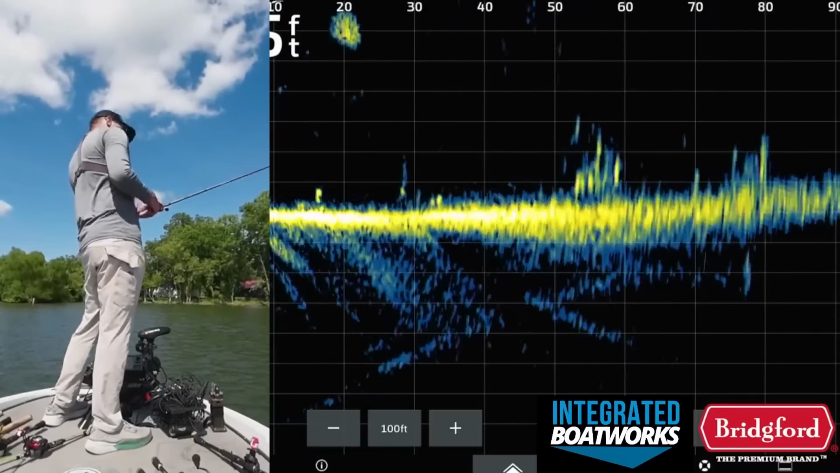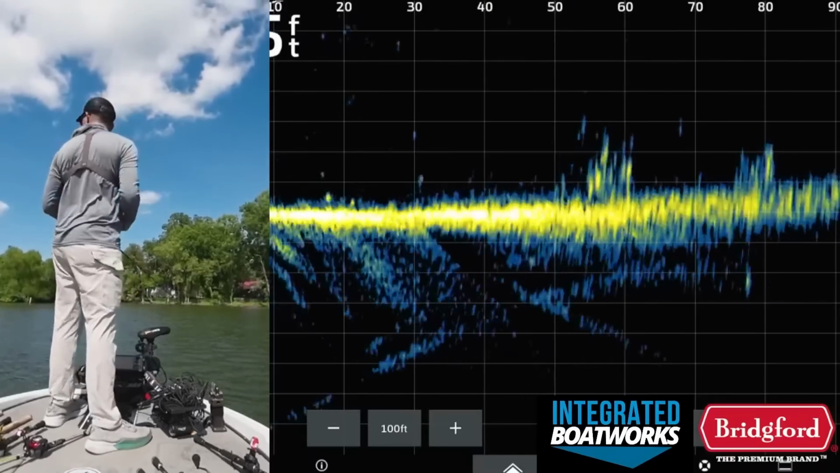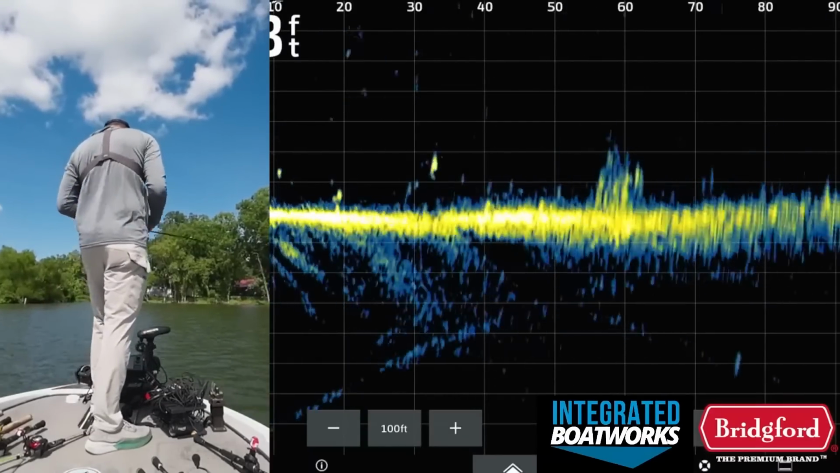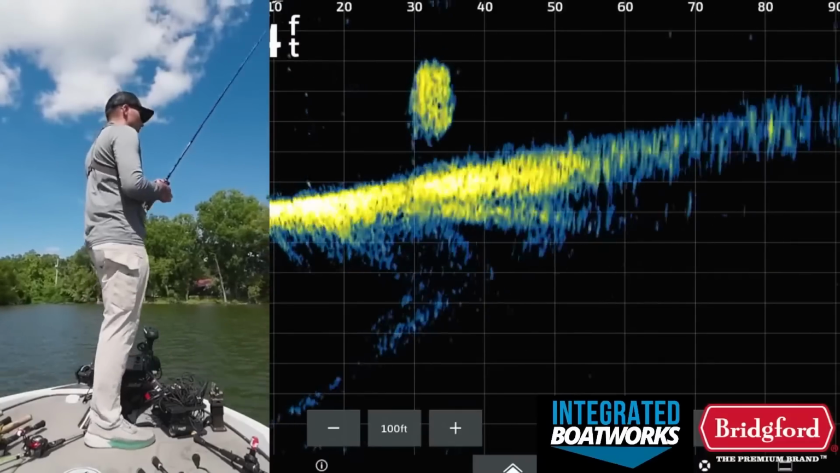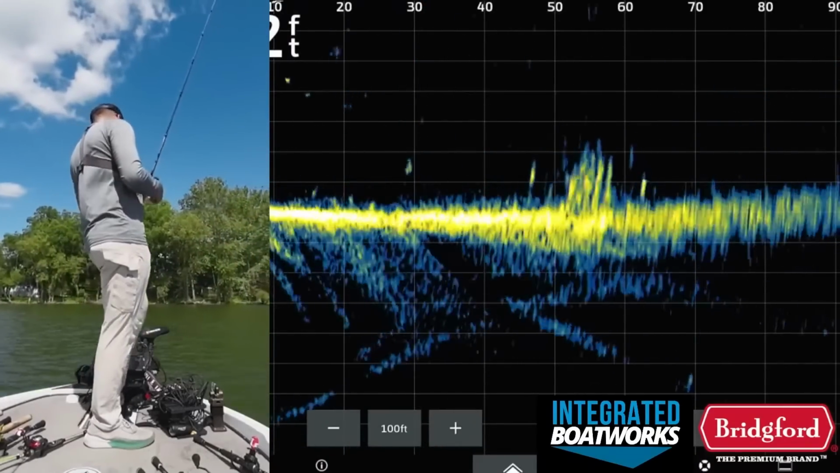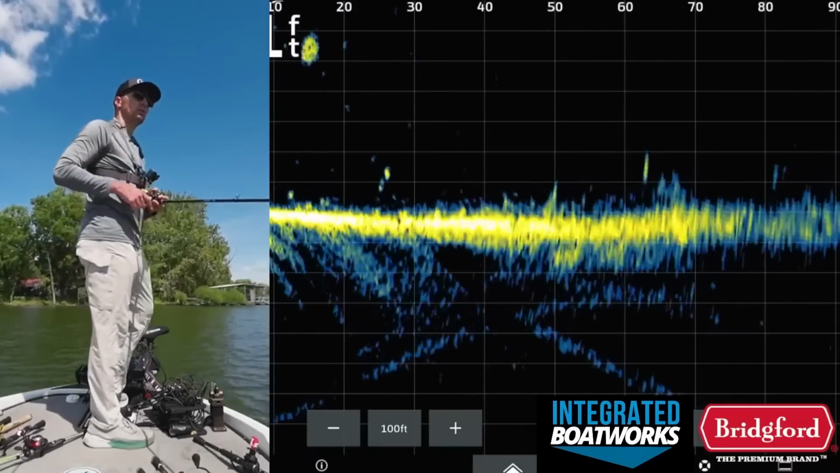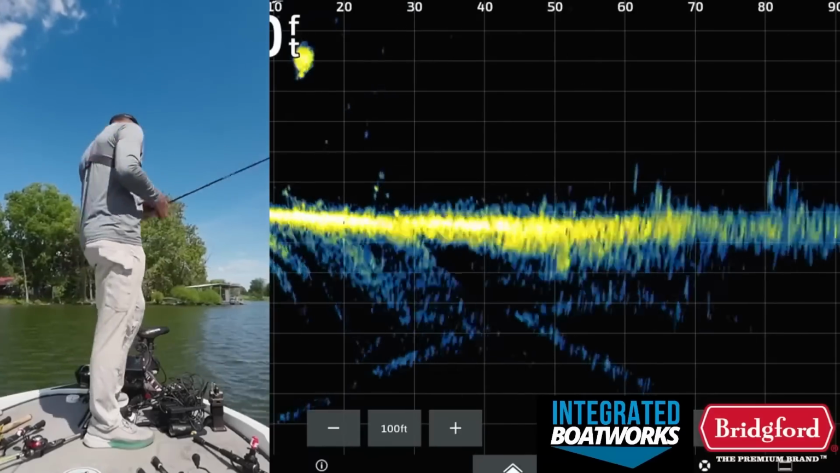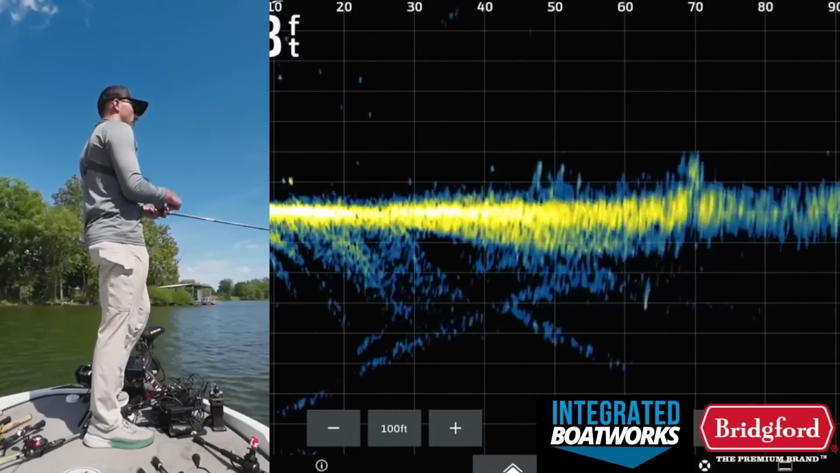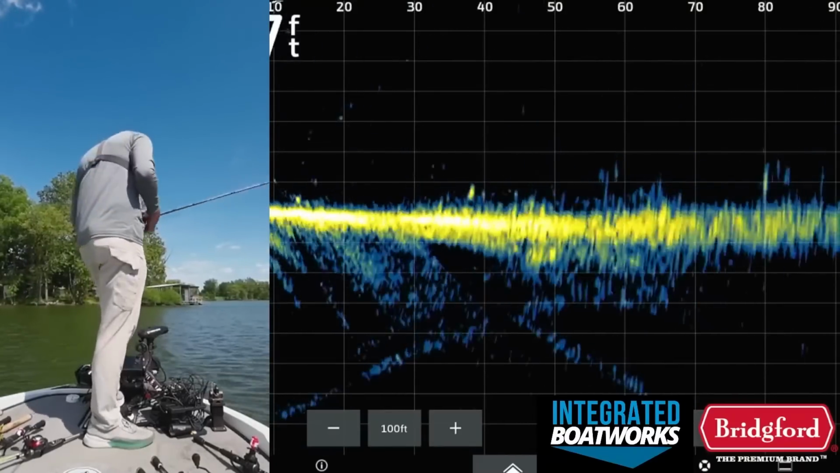They don't look like Christmas trees. They look like they're just regular brush, which I don't know if that really matters that much, to be honest. But I think both the spots we've caught fish out of already were Christmas trees. So that's kind of an interesting anecdote, that today the Christmas trees seem to be the deal versus the regular trees. But that could just be pure coincidence. Drag that thing down through there.